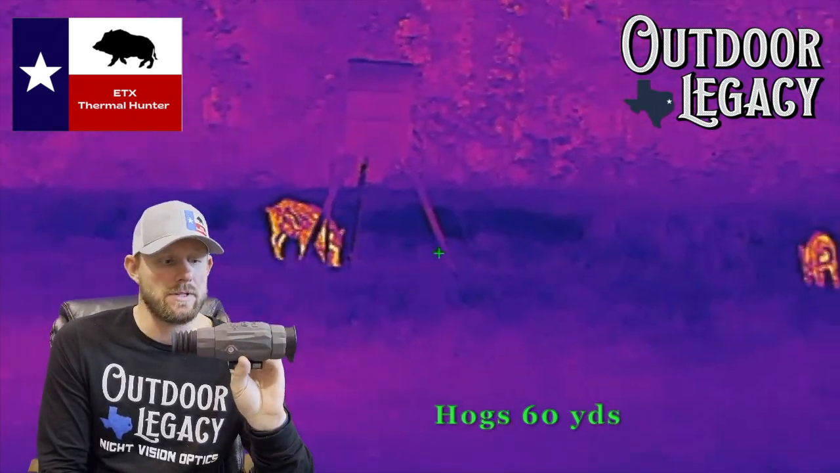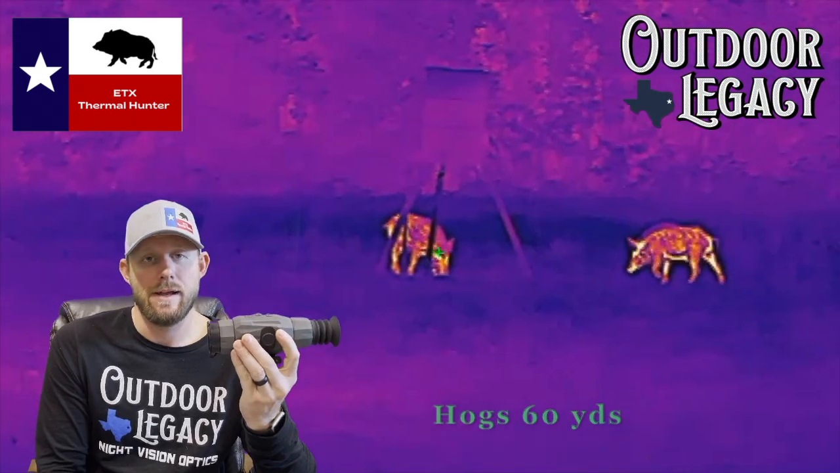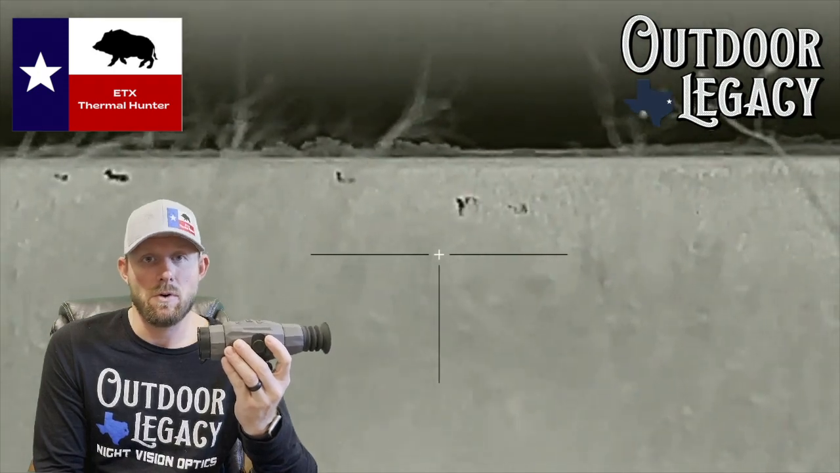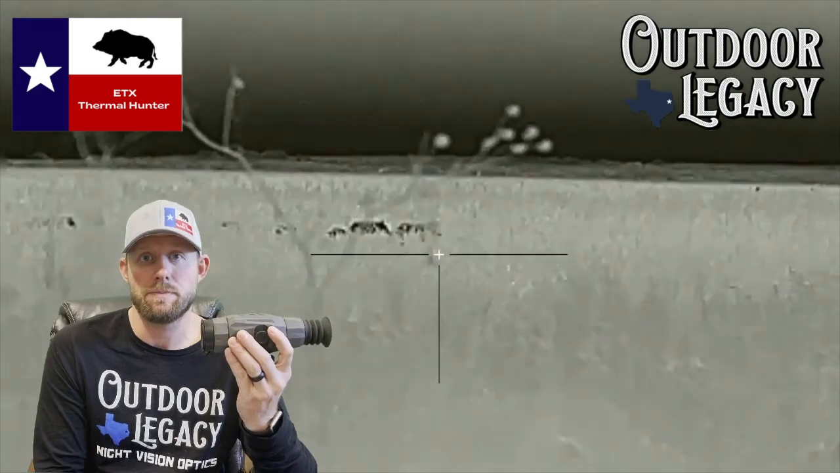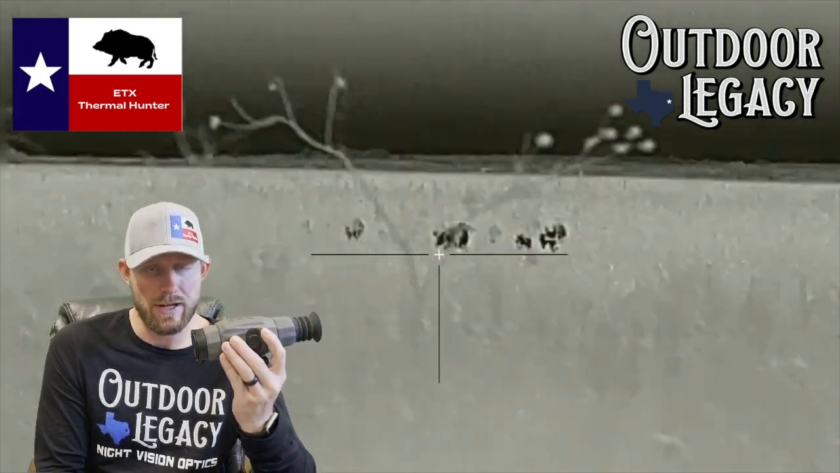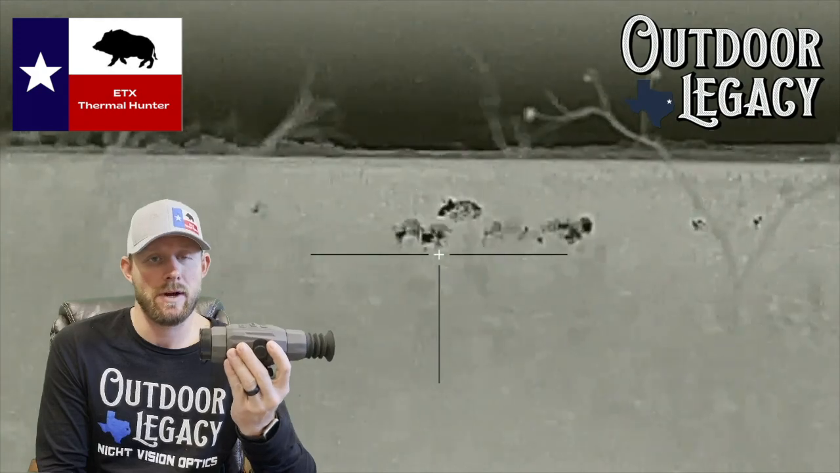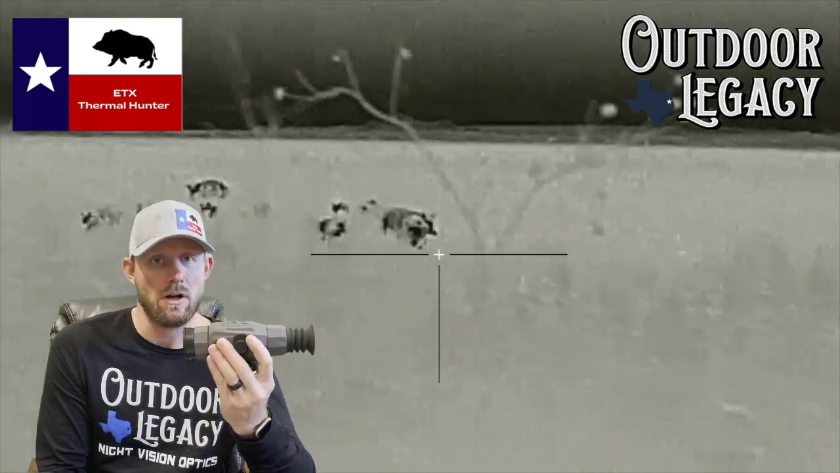The other thing I get asked is, which is better, the Bolt TL35 or the Bravo? As far as image quality for the two scopes, they are the same. They are the same thermal core. It's the same 3 base power magnification with a 12 power max magnification. So they're both 3x12. That's the same image quality, same zoom, same magnification, same color palettes, same reticle selections and colors. So all of those options are the same.